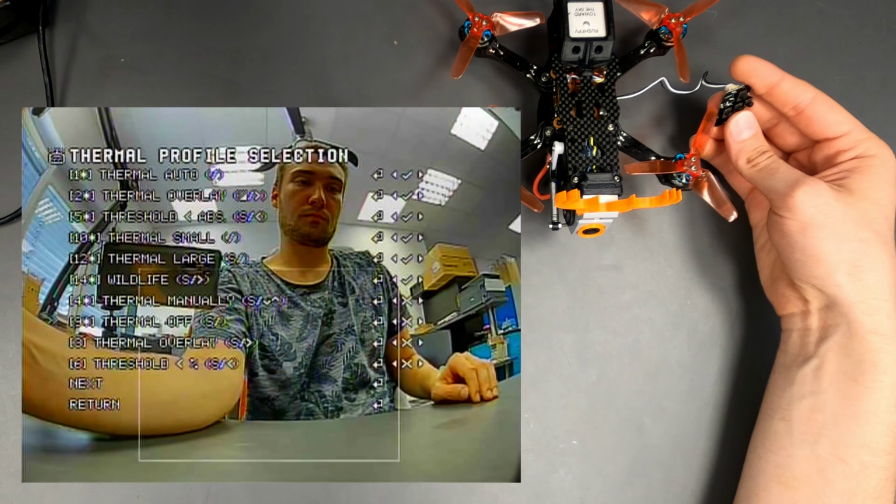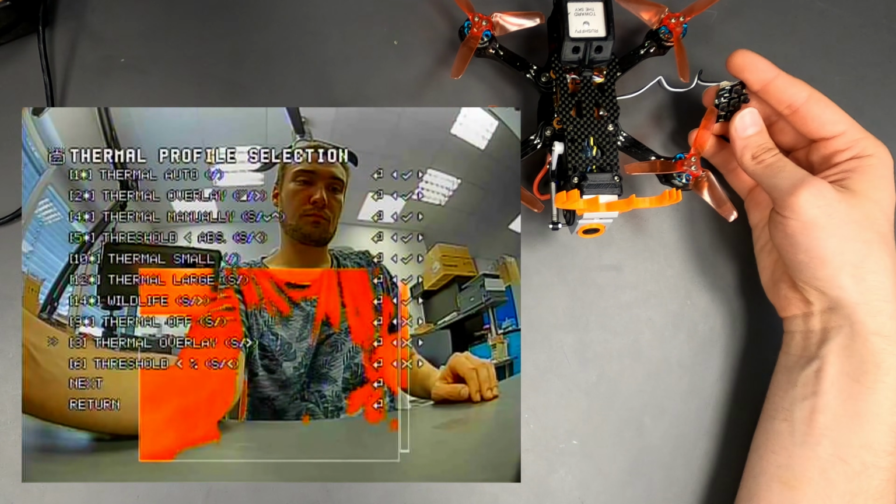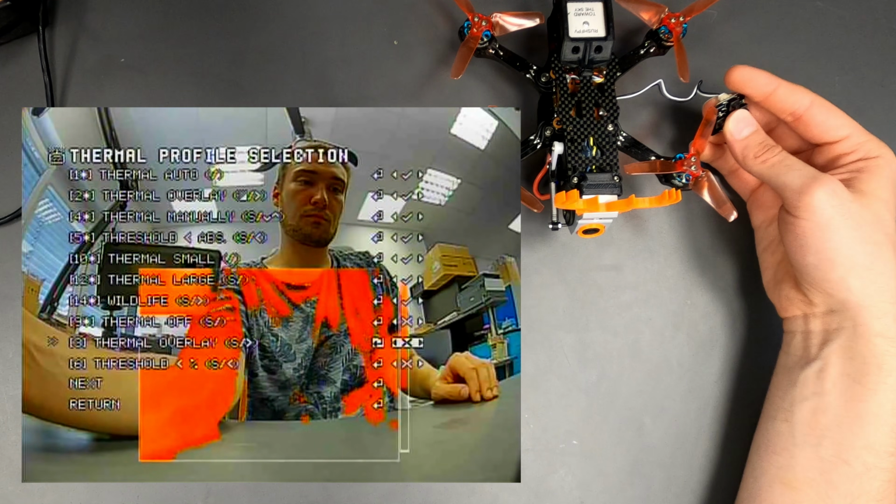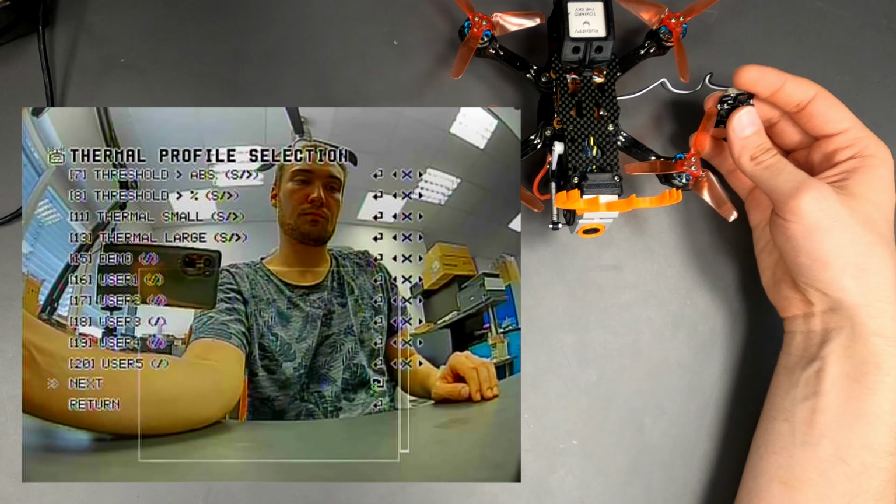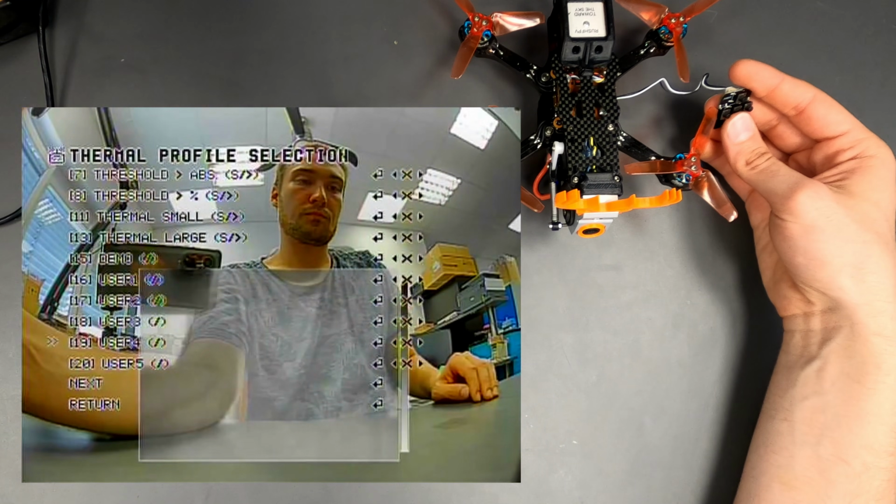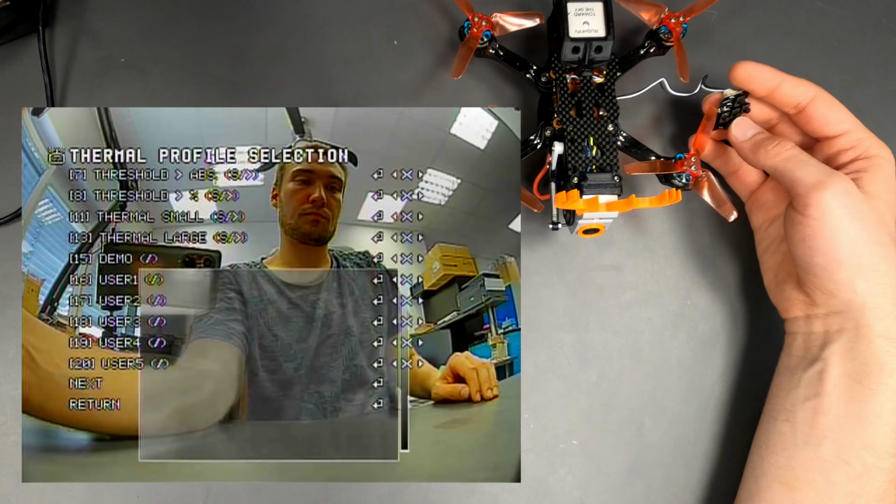A preview of the currently selected profile is shown without UI when you switch between the profiles. Up to 30 profiles can be fully customized. The advanced setup of the thermal profiles is shown later in this video.